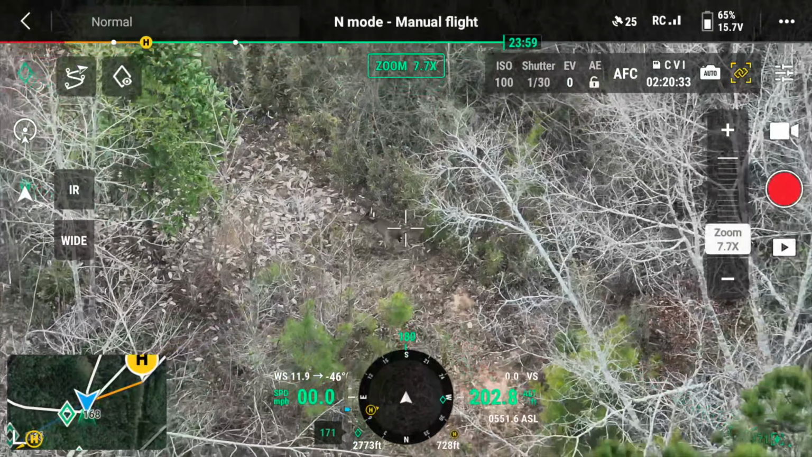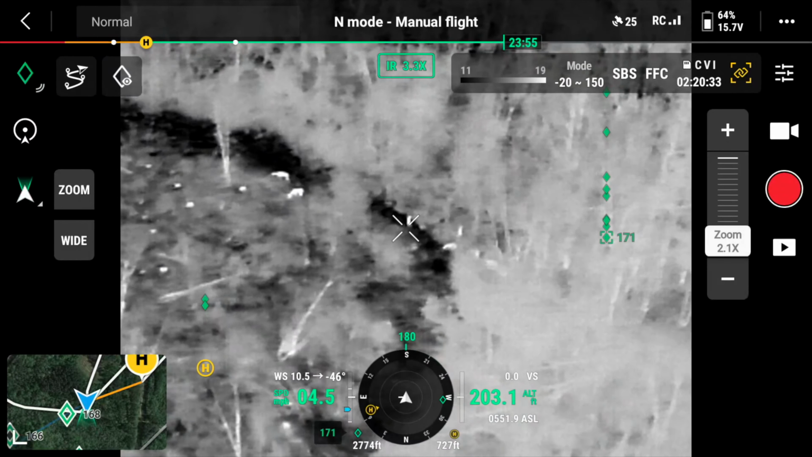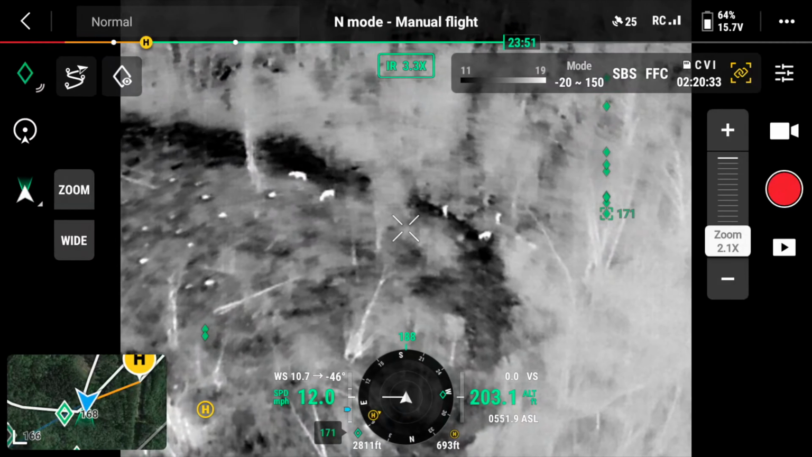Next, let me show you how these deer use these inside corners. Look at them all stacked up, coming out of this inside corner.